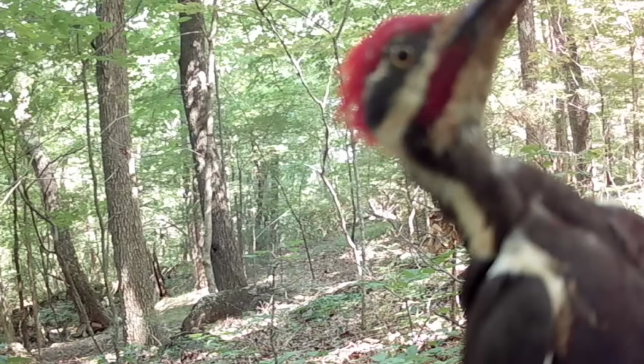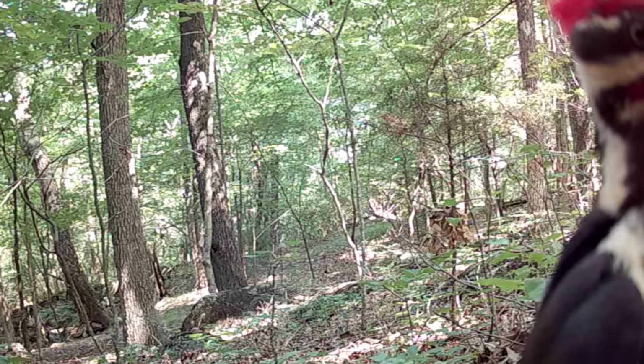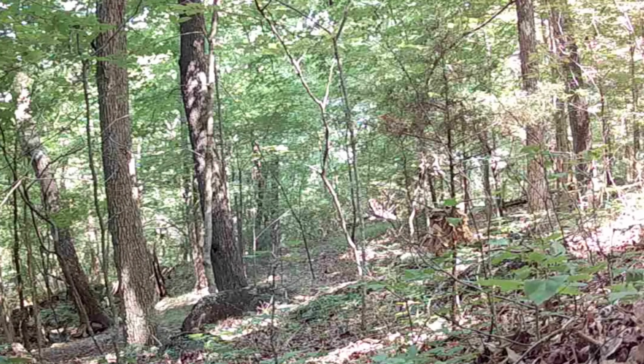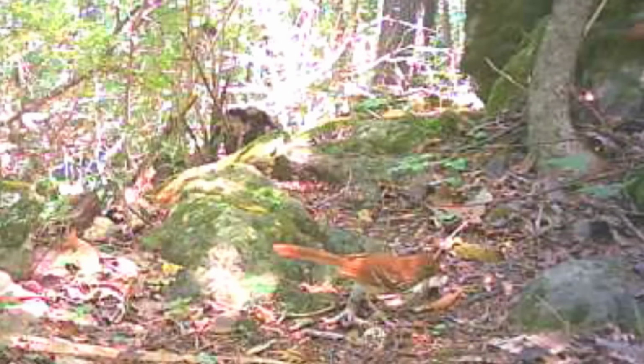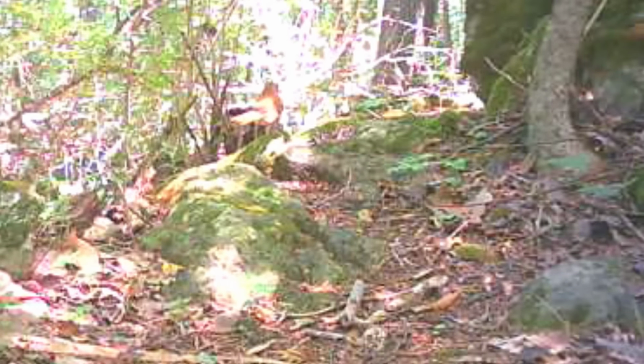Now here on the camera is a pileated woodpecker. Right next to my camera, I got it behind an old dead log. He's checking that log out. He's having a good time himself. Rare to capture this woodpecker down on the ground. Ain't he beautiful? And other little birds, there's a little thrasher on the trail.